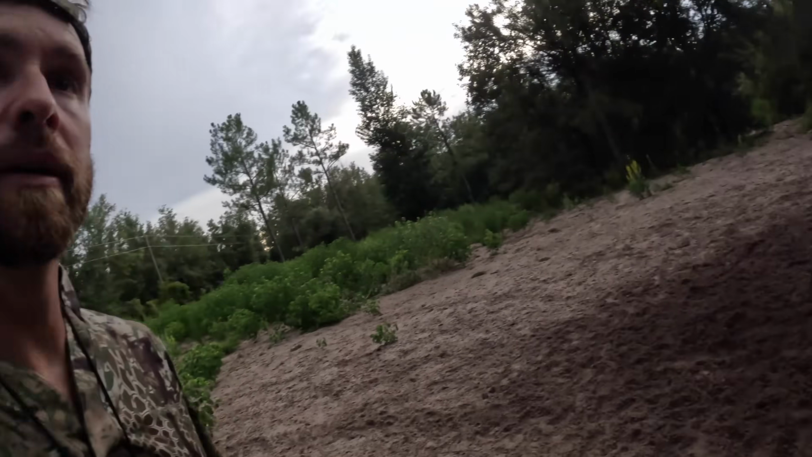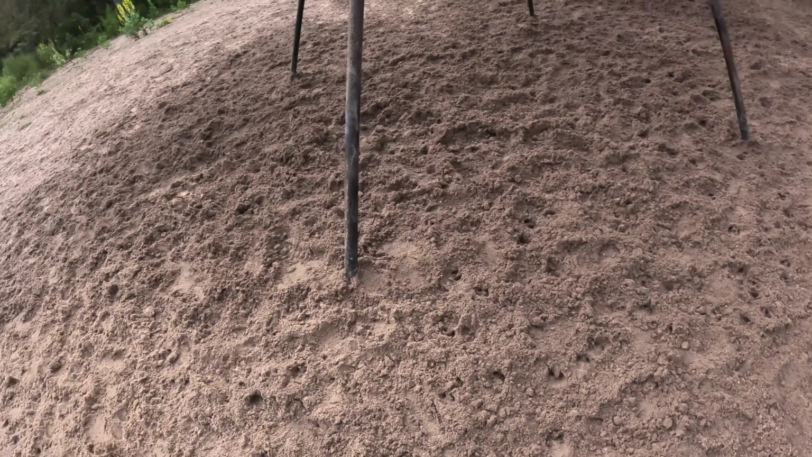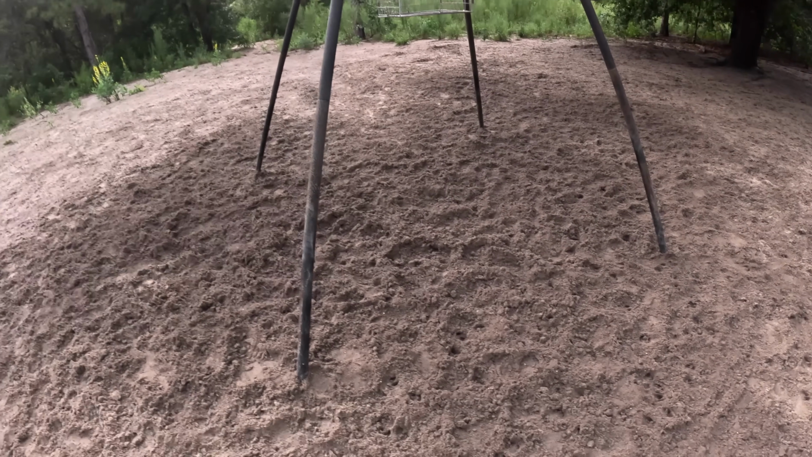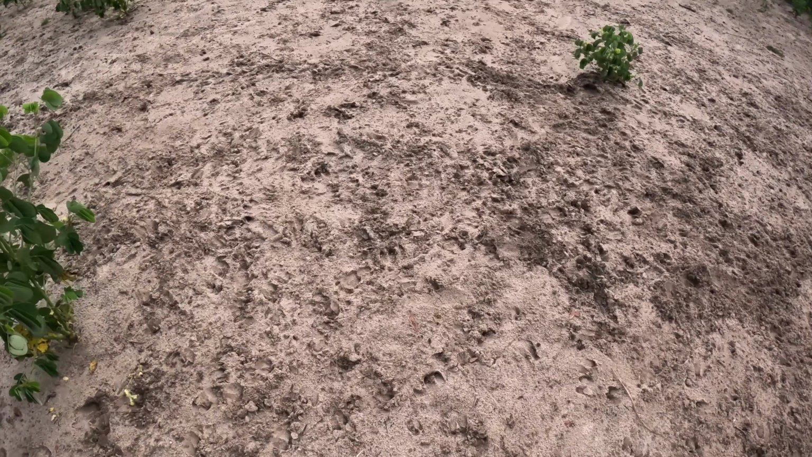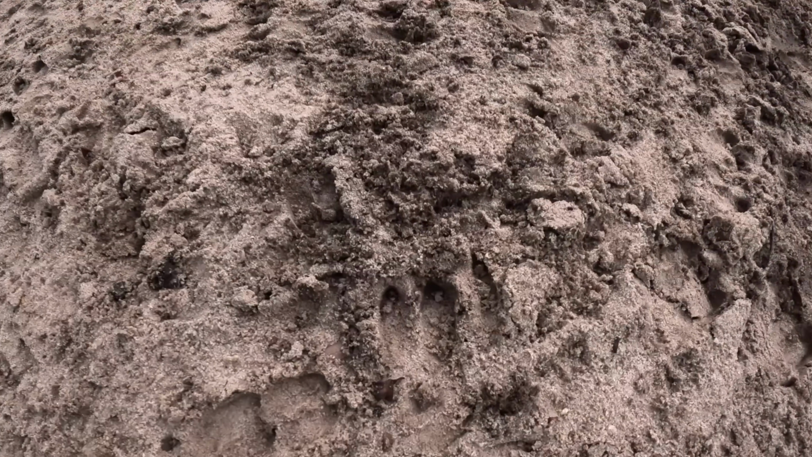Well, here's the feeder, and you can see that the hogs have already been here. All this is since the rain. They've already been here, just took me longer to get here than I was hoping. I kept bumping hogs, and I was trying to really take my time getting through there, but man, there's hog tracks everywhere. And look at all the hog tracks. Tracks on top of tracks. Not a kernel of corn is left.